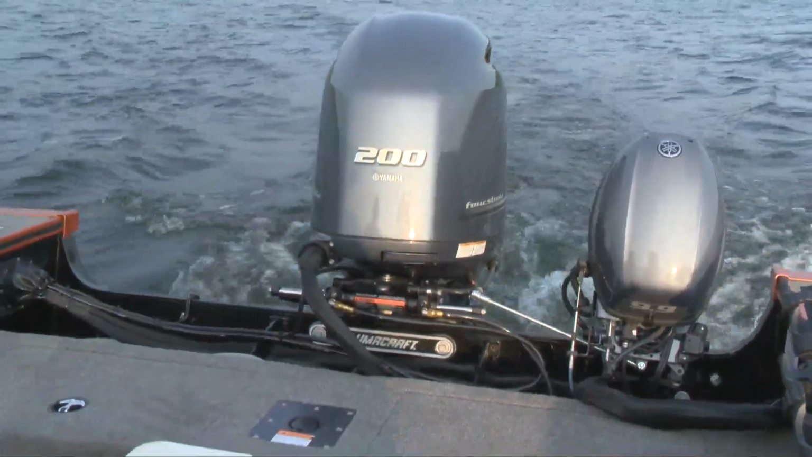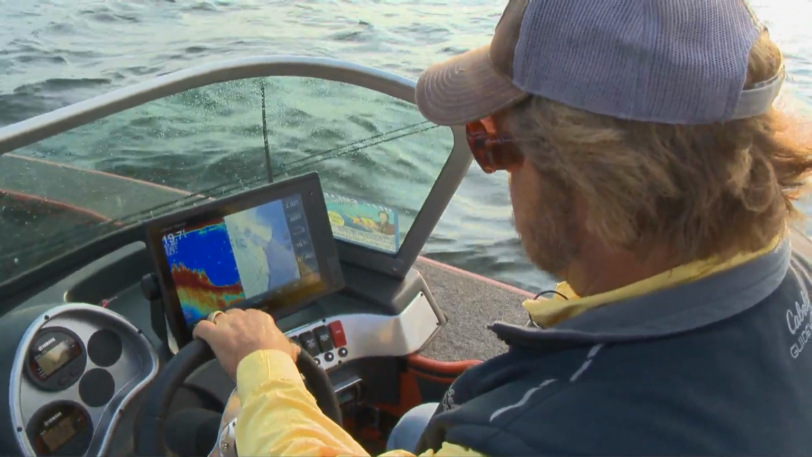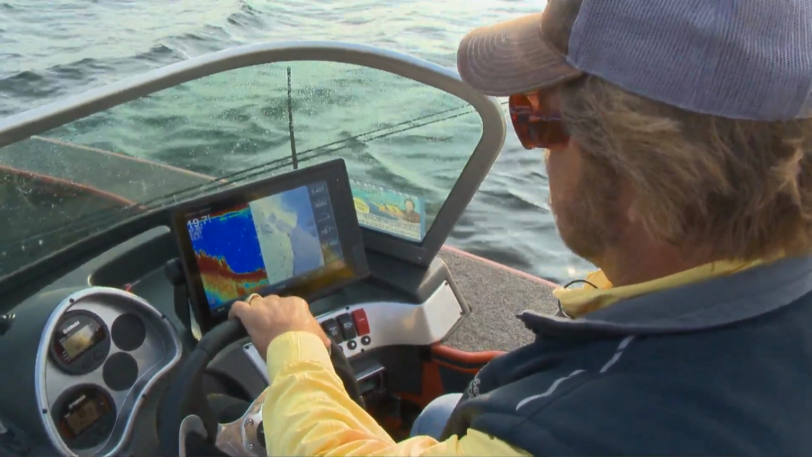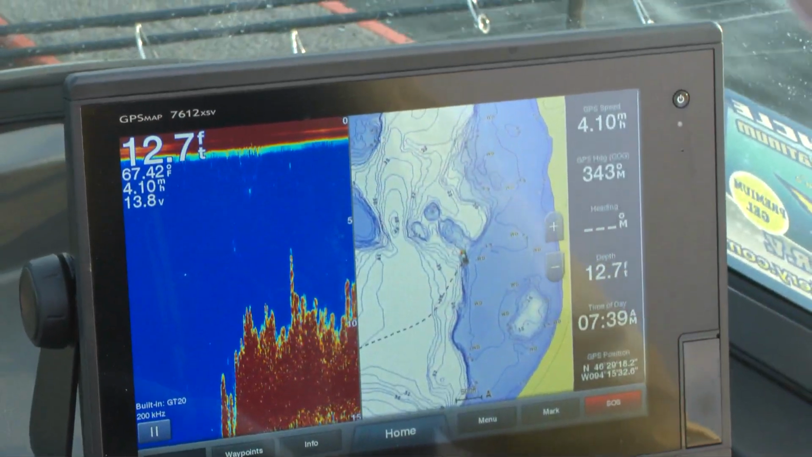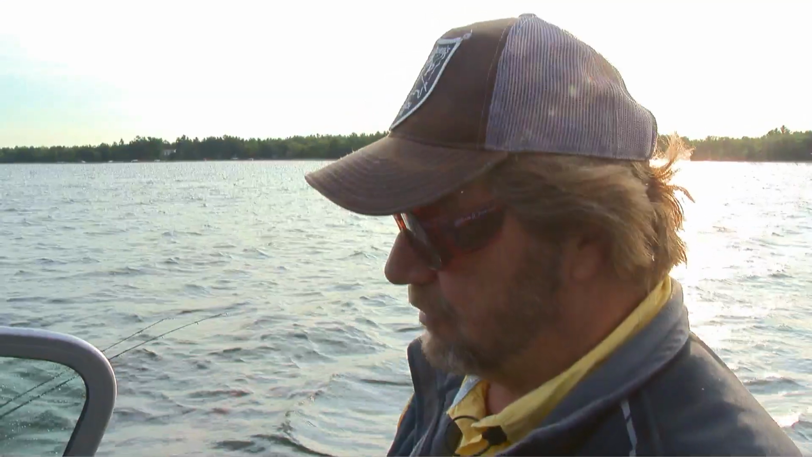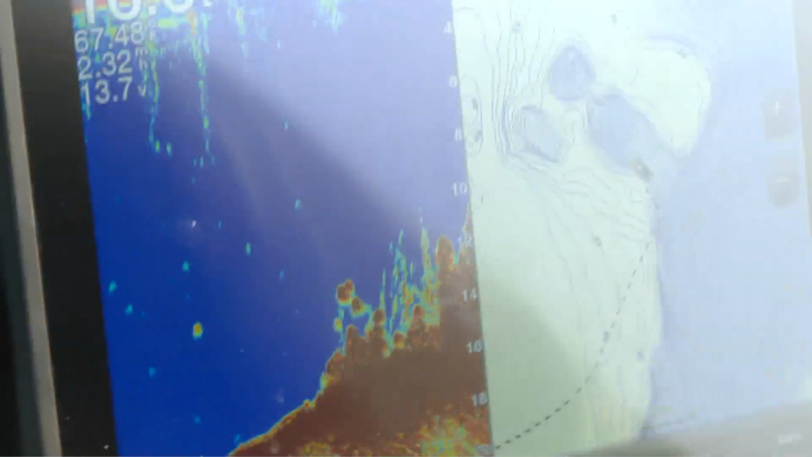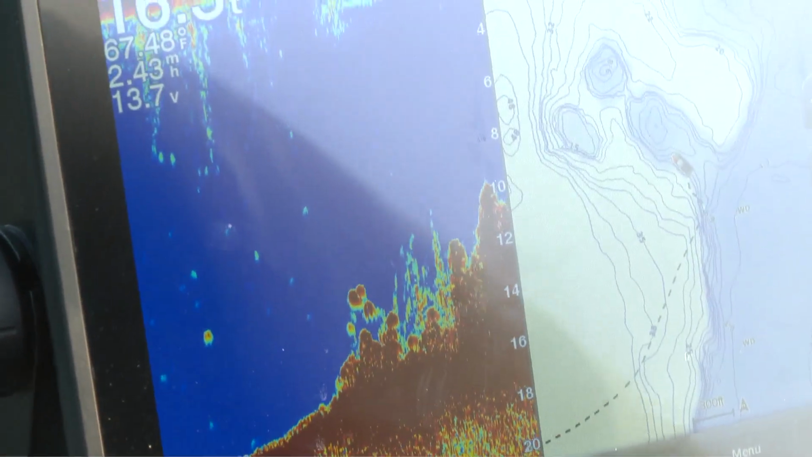But while I'm moving in position, I'm gonna use the Garmin here to see what is out on this outside edge. Because the first thing we've got to do is find an area that's holding the fish. And then the second thing we've got to do is find the fish within that area, like this. Here's a couple of fish right on the barely outside edge of the weed line. Well, let's see what happens.